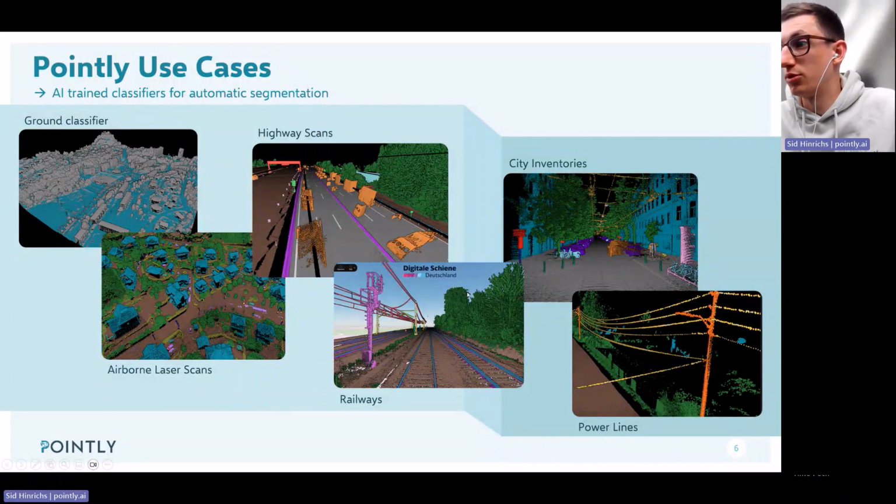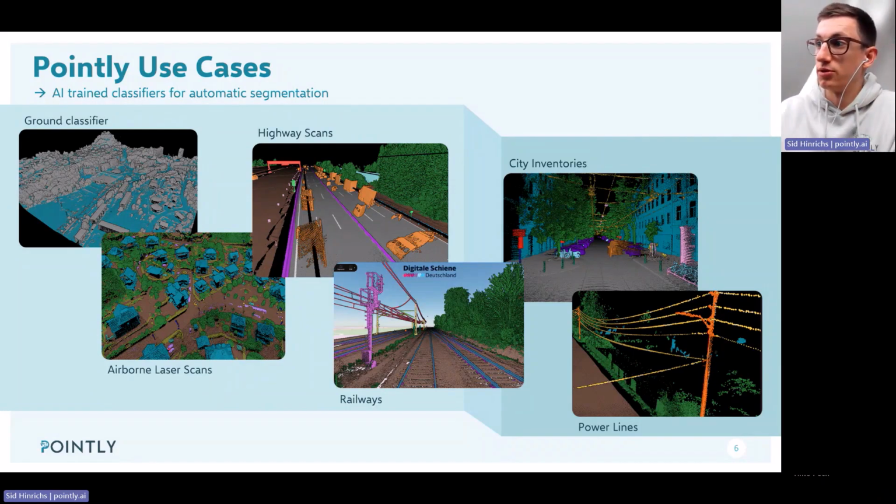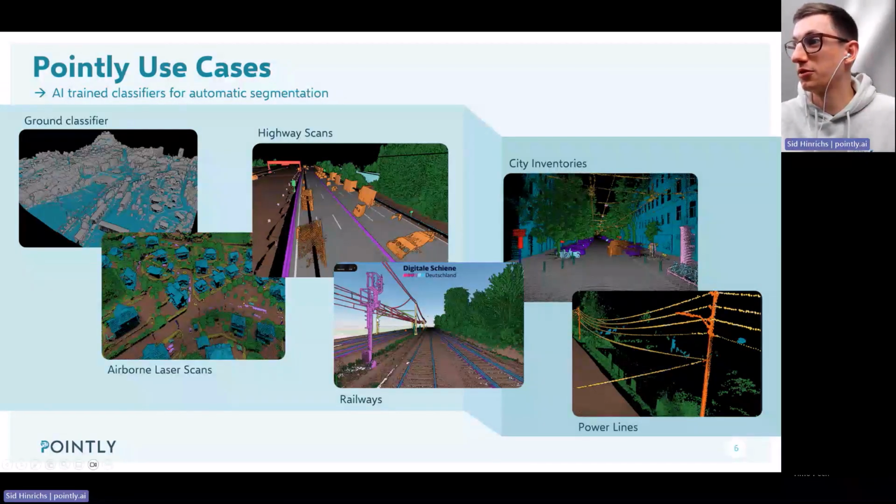Of course, on railways, this is also more and more common to mount laser scanners to a train and drive along the tracks to create a digital representation of the tracks. I will show more about that later on. And another common use case are power lines.